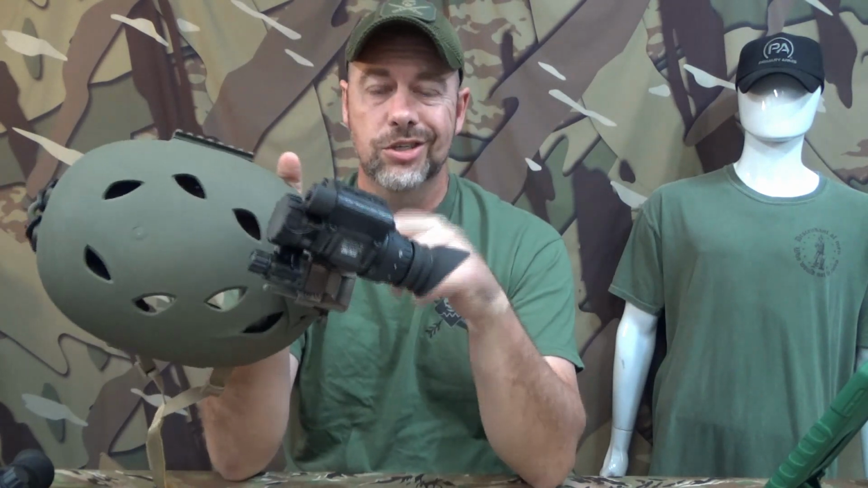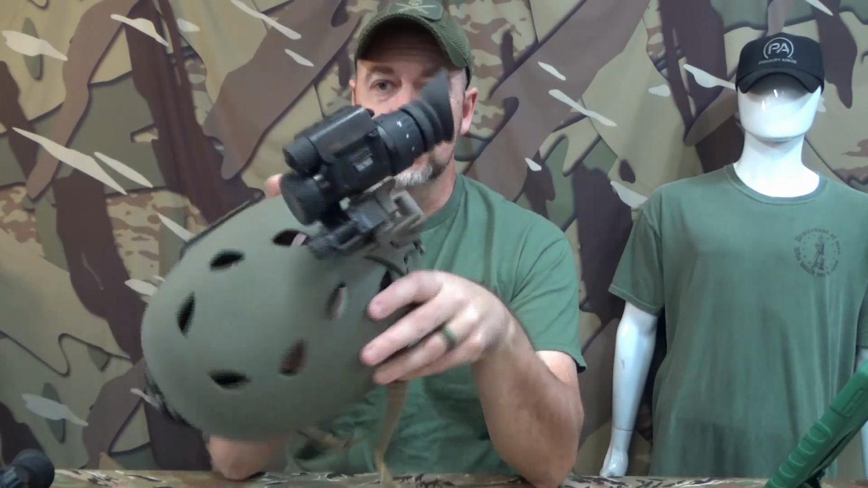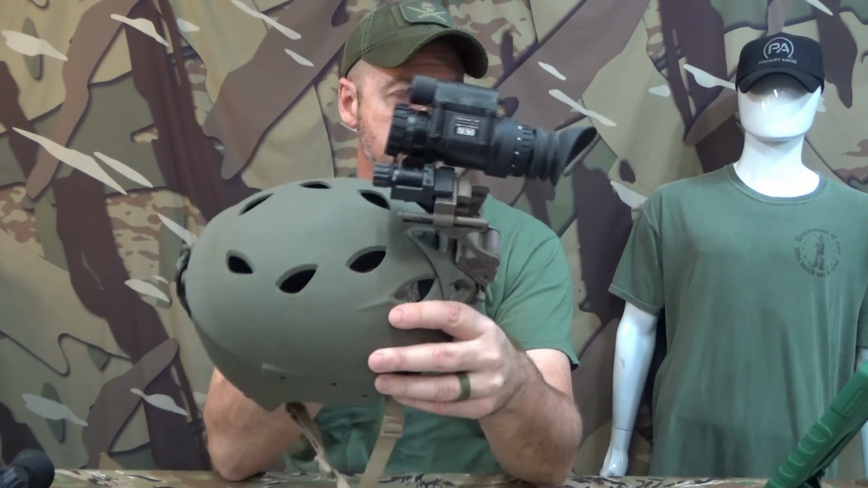One of the things that's a great force multiplier is night vision, such as this PVS-14. Now, night vision is arguably very capable. It adds a lot to your capabilities and hence is a force multiplier. It does have drawbacks and limitations though, and you have to know how to properly use it to get the most out of it and understand what its limitations are.